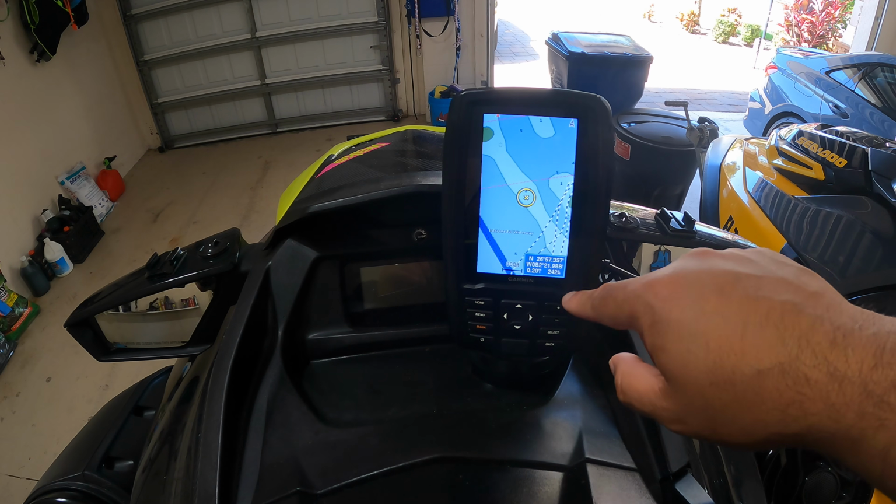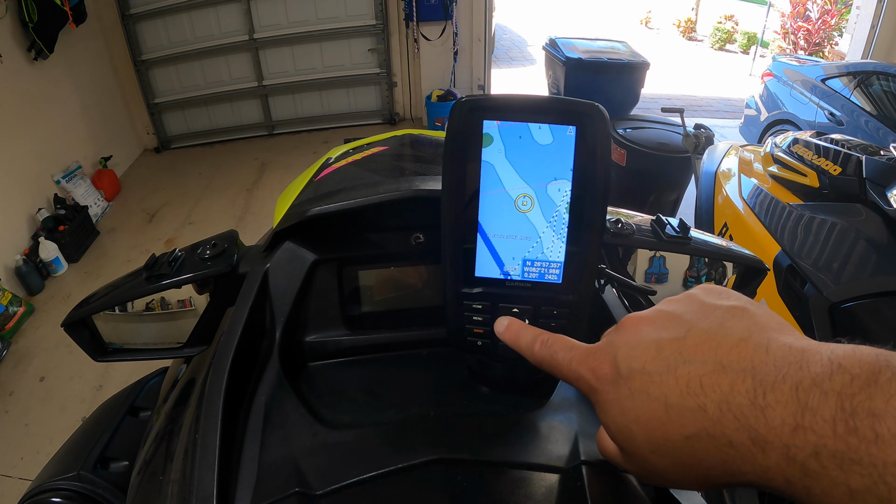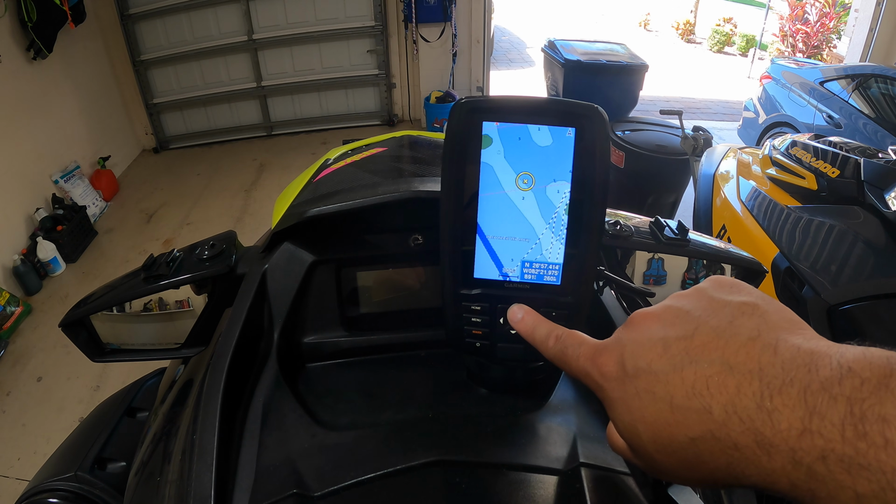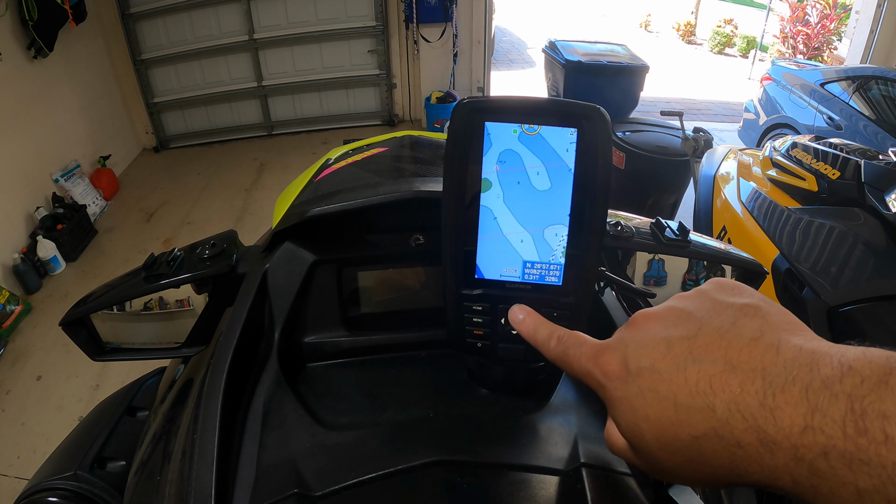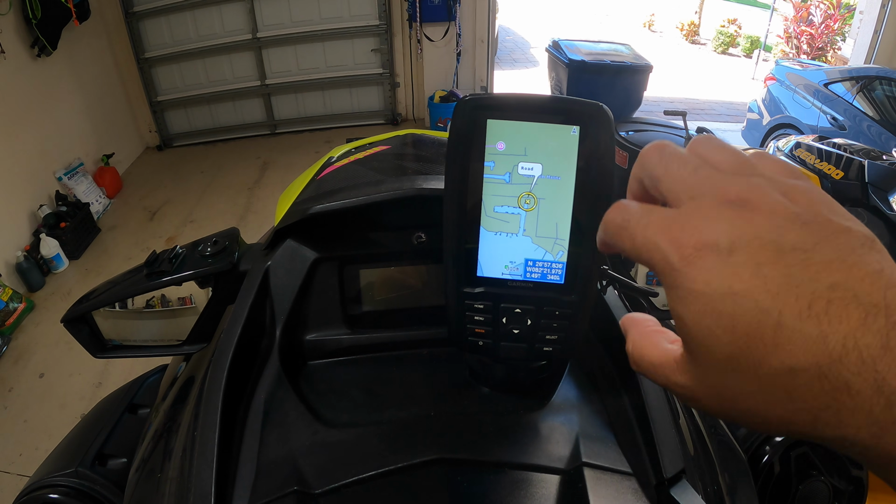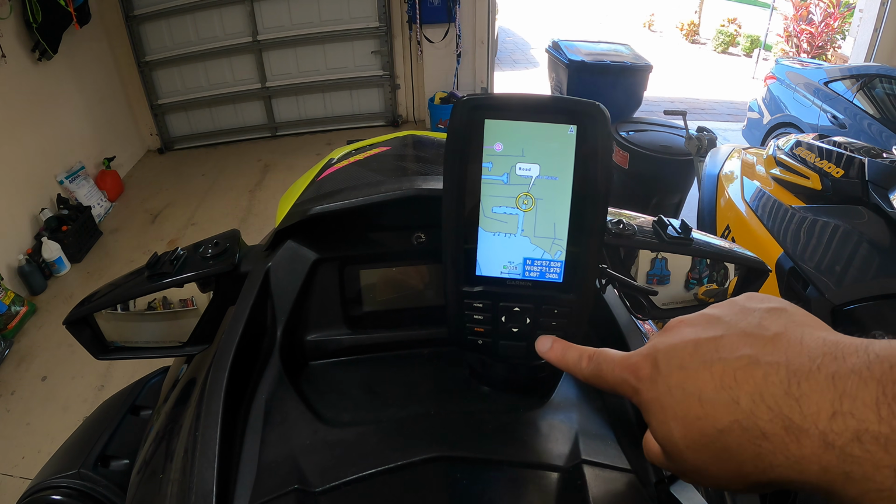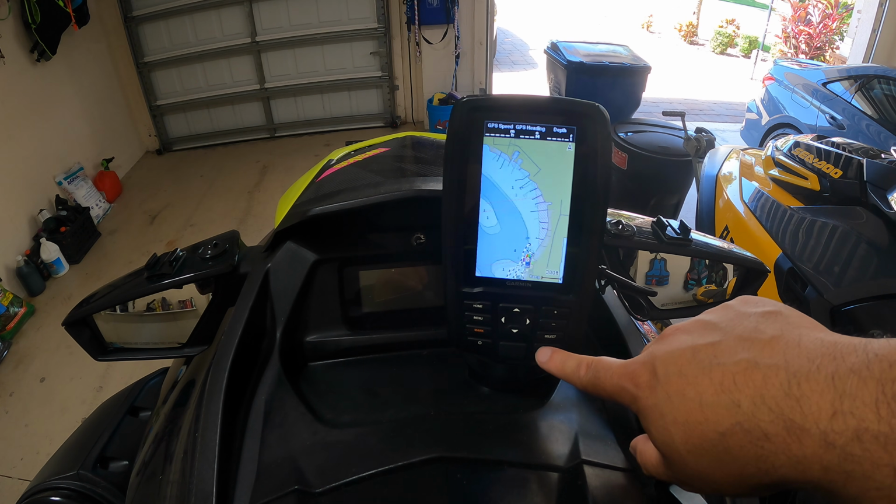As you guys can see here, I want to say this was Boca Grande Sandbar, because we are now in Charlotte County and there's the intercoastal waterways. But again, really, really cool. So this is actually the screen that we use the most, this little mapping option.